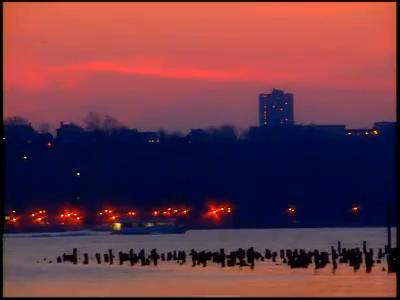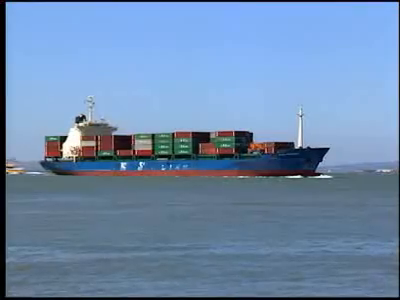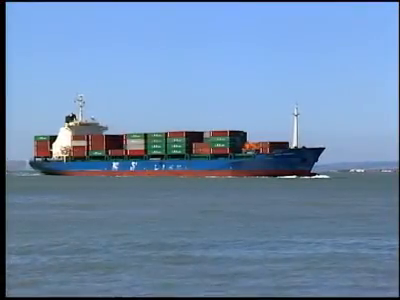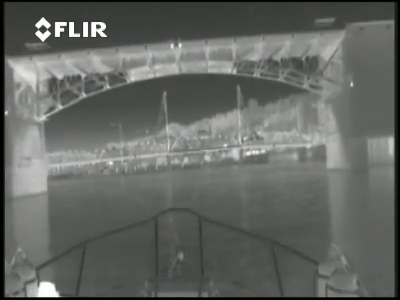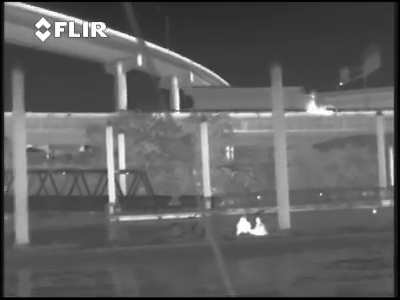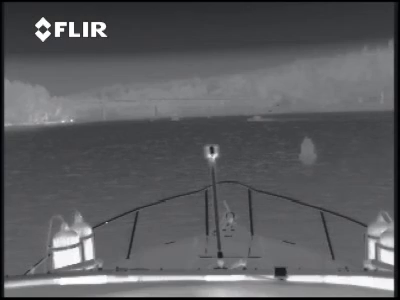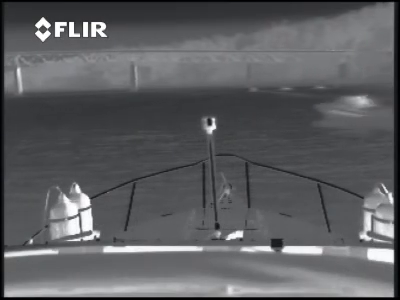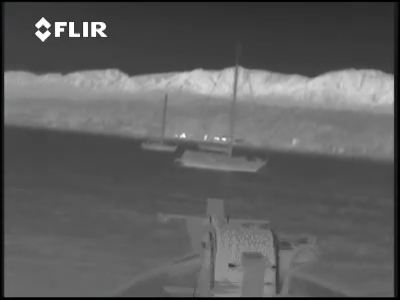Yachts, ferries, workboats, cruise and commercial ships, and many other vessels can all benefit from the power of thermal imaging. A thermal imaging camera allows you to see in total darkness. You can clearly see channel markers, shipping lane traffic, outcrops of land, bridge pilings, exposed rocks, other vessels, and any other floating object that might damage your ship when undetected.